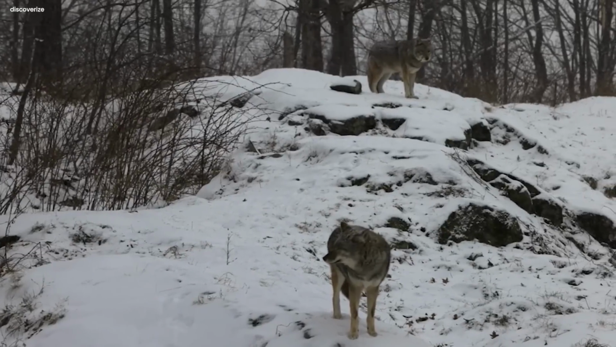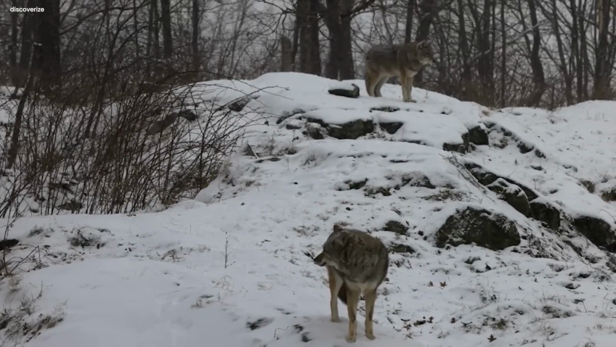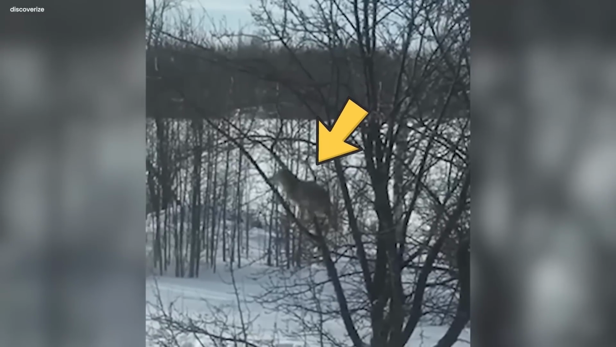Coyotes aren't known for tree-climbing antics. After all, this particular one seemed different, like it held a secret. The mystery of this peculiar coyote remains unsolved, leaving everyone curious and eager for answers. How did it manage to ascend the tree? That's the question on everyone's mind. It was a very infrequent scene that happened here in this clip.